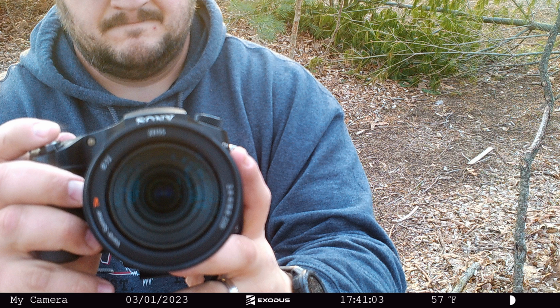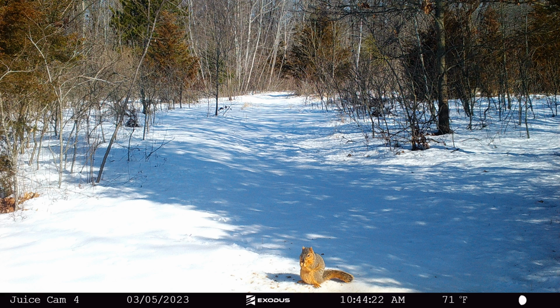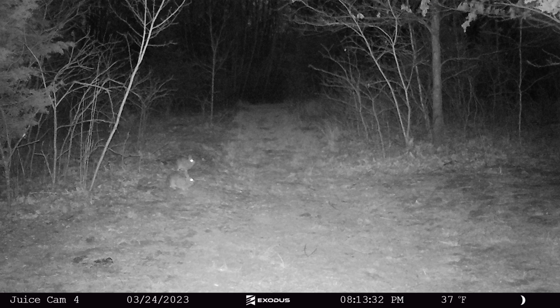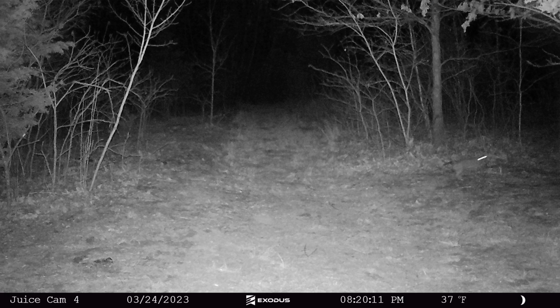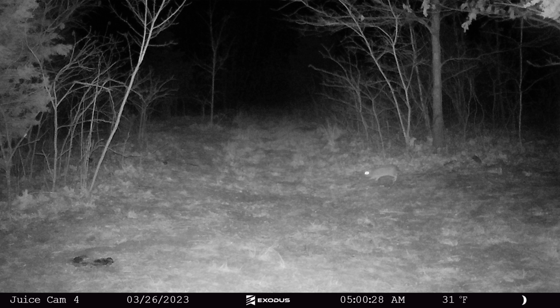I think the day pics were pretty good. Night pics were pretty good. The trigger speed seemed to be a little bit slow, and you can look through some of the pictures here with the rabbits. Almost all of these pictures are blurry unless the rabbits are just sitting still. So the trigger speed tells me at night it's not as great as it could be, and it seemed to be the case for most pictures.